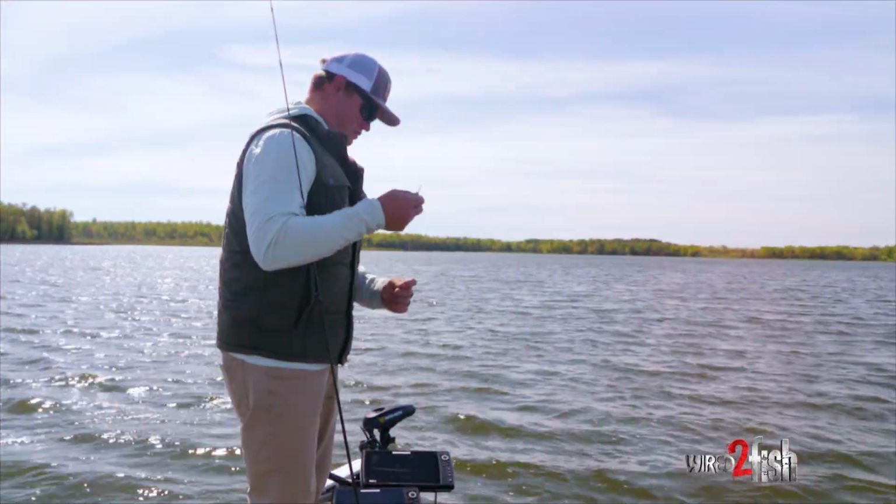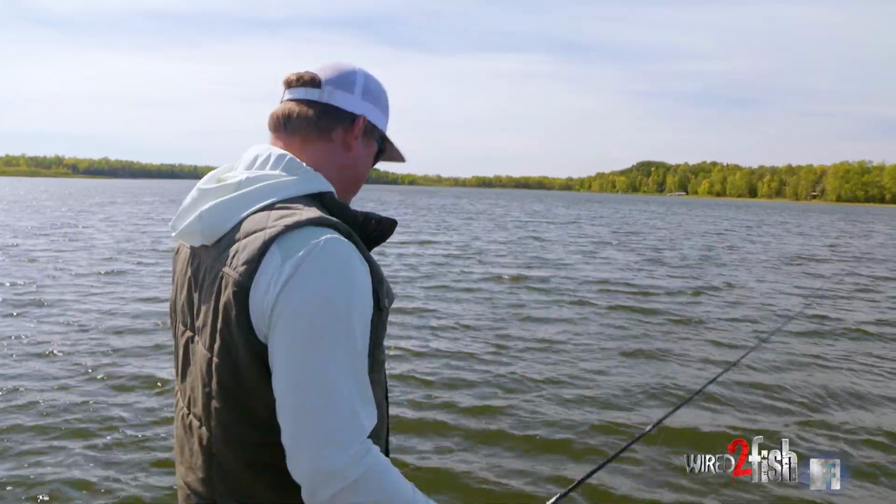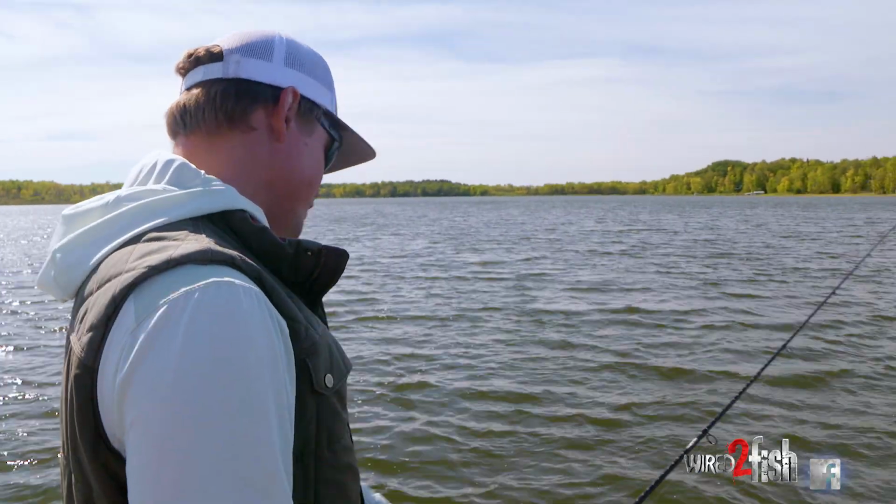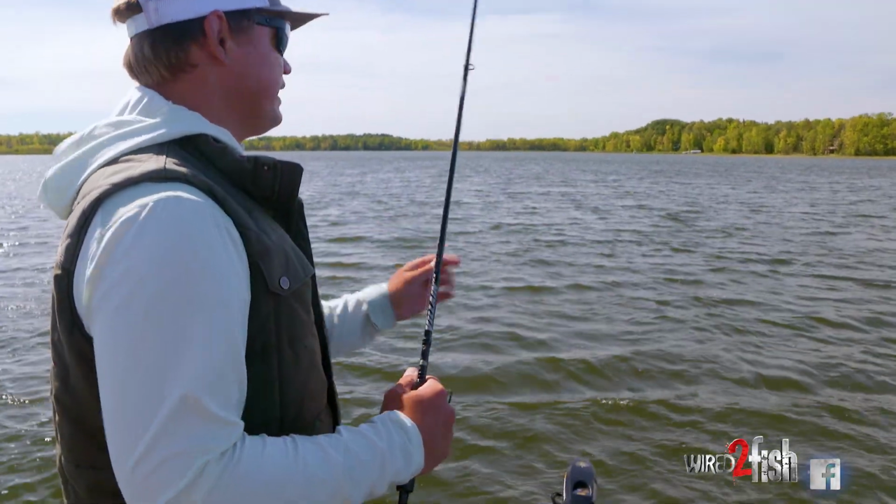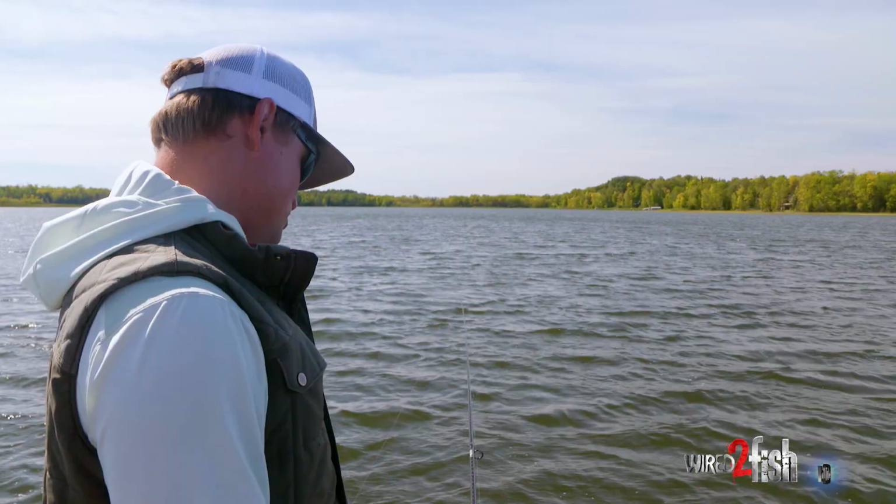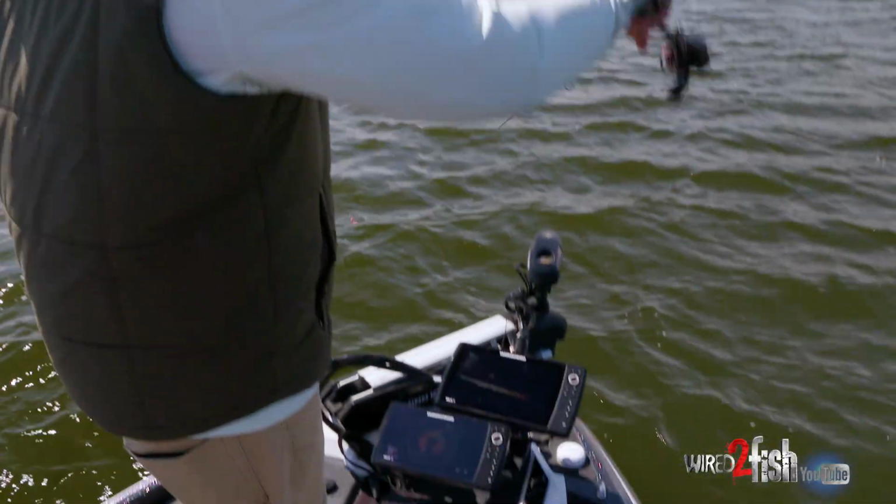So really, what I'm doing here is I'm pretty much just out looking around for groups of crappies out in outer space using forward-facing sonar. So this is Mega Live, and then I got a little drop shot here, which is a super effective way to put a bait directly on top of these fish. So those ones are about 25 feet out.